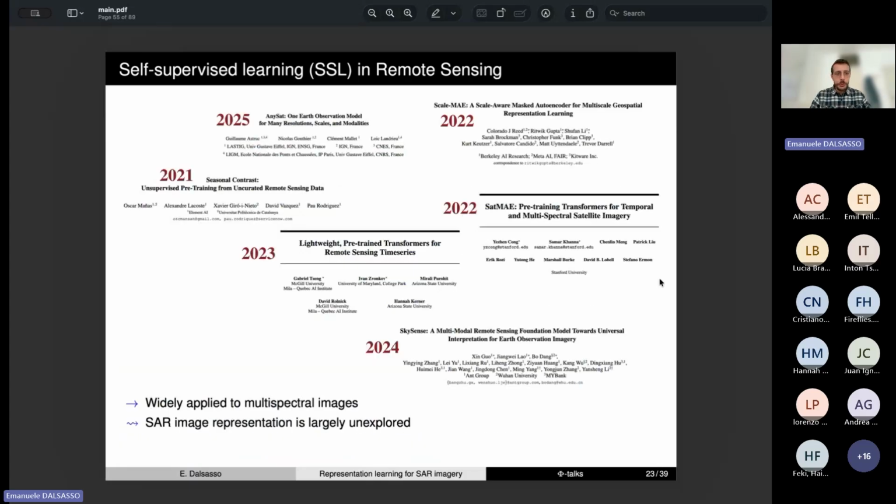And then also most recently, we have seen the development of a huge amount of foundation models for Earth observation data. I think that there exist more than 70 foundation models for remote sensing, and they mostly focus on either multispectral images, or when they are multimodal, they only focus on GRD SAR data.